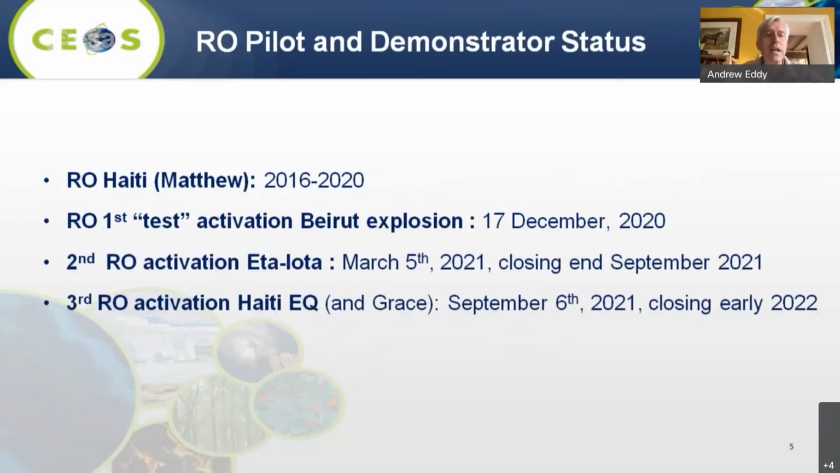So there have been 4 activations to date. Well, 3 really, one pilot, and then the test activation for the Beirut explosion, which is ongoing and provides every quarter an update on the situation of reconstruction in Beirut. The ETA IOTA activation, which closed just in September, and which provided information to 4 Central American countries following ETA IOTA hurricanes last year. And now, more recently, the earthquake in Haiti was the result of an activation, and that will close in early 2022. And there are a number of products that Deodato will present that we're working on in that regard. So I pass it over to you, Deodato.